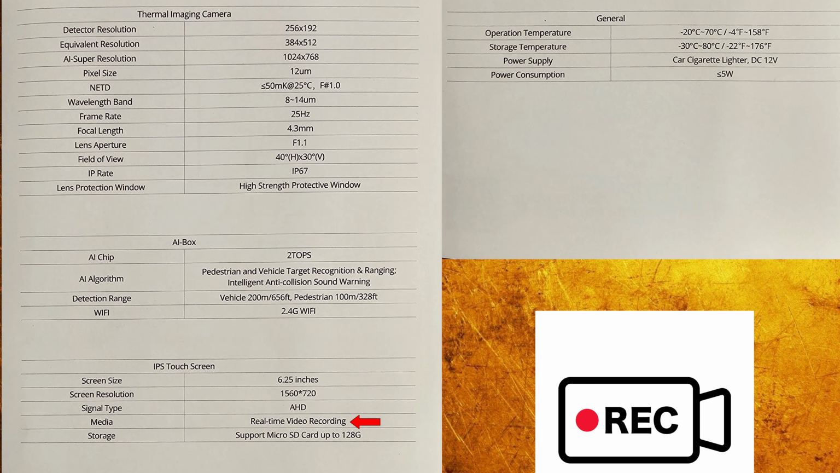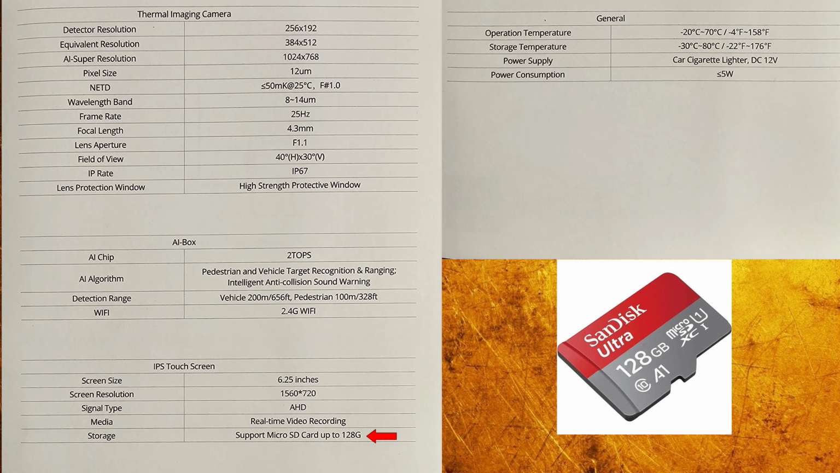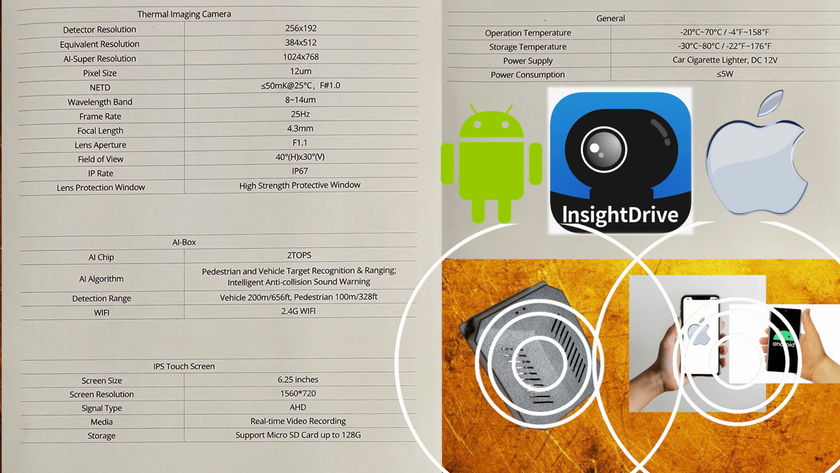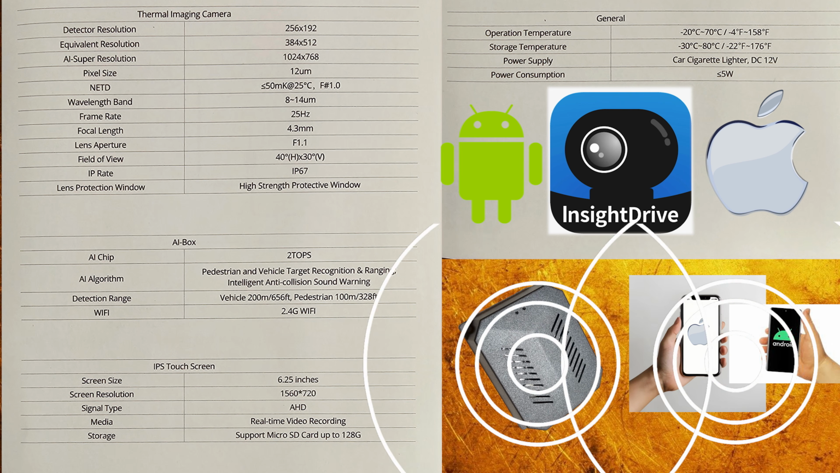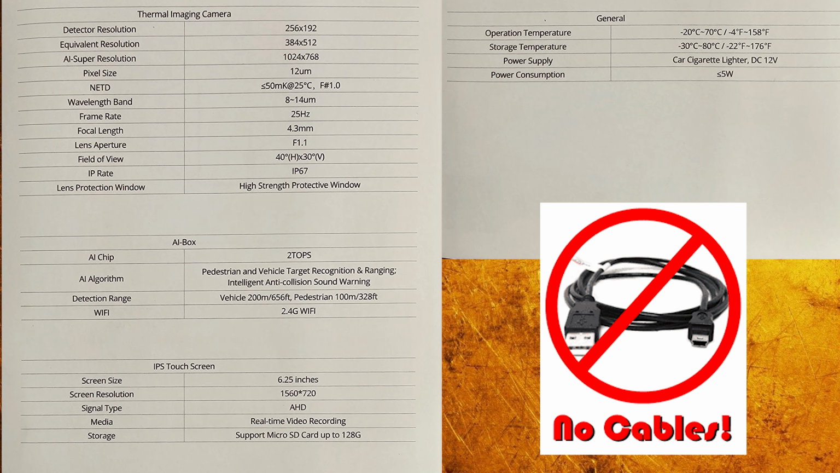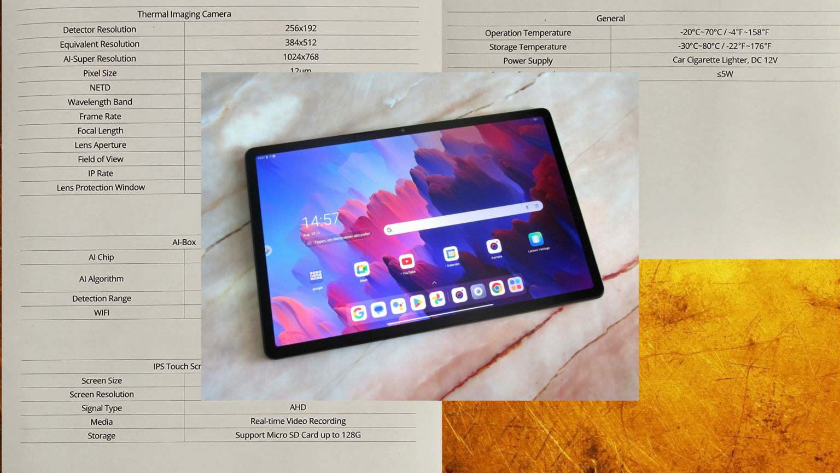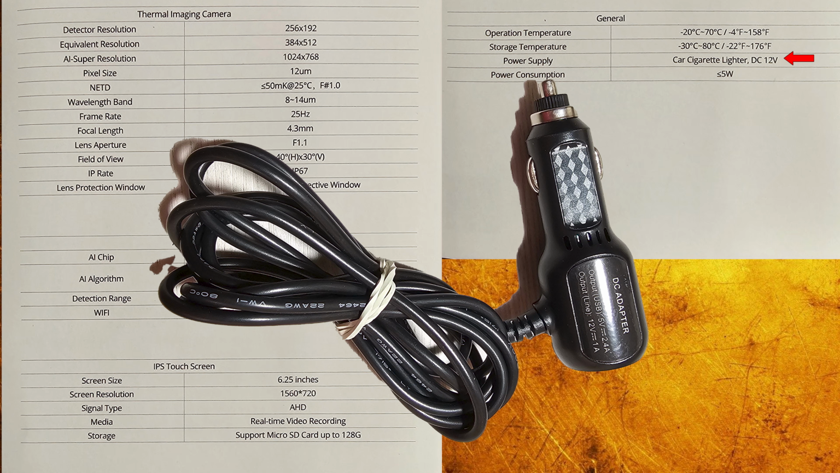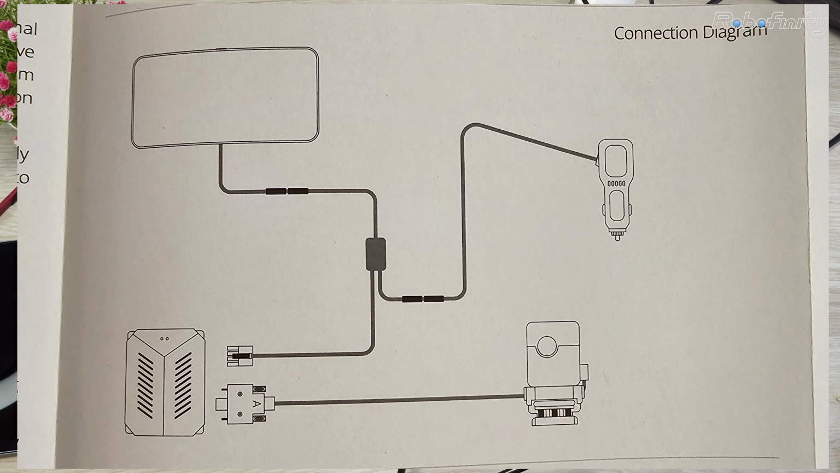Media: real-time video recording, and support for microSD up to 128 GB. That is not bad. But what I'm going to show you later, if you don't like the screen for any reason, that's why we have the Wi-Fi built in. And for that Wi-Fi, all you need is to download the Apple or Android app, and with that app you can see the live image on any tablet, phone, or even CarPlay. That will make an absolutely clean installation. And you can use, of course, a larger screen for yourself. And as for power, it's using the car cigarette lighter with a DC 12 volt with a maximum consumption of 5 watts.